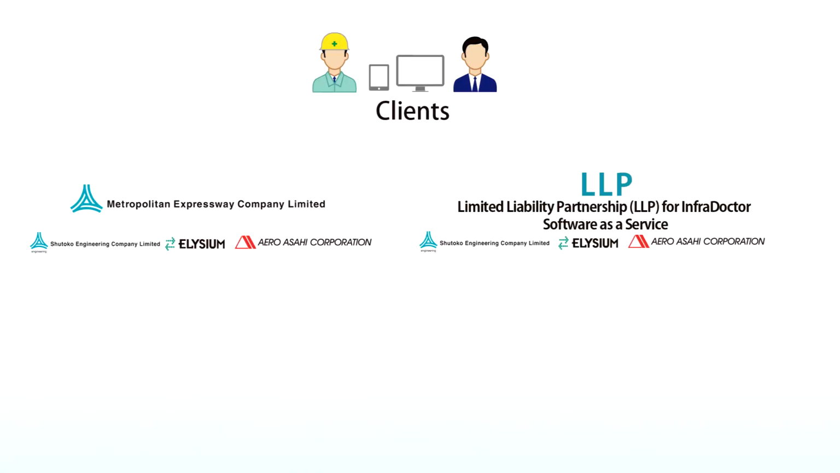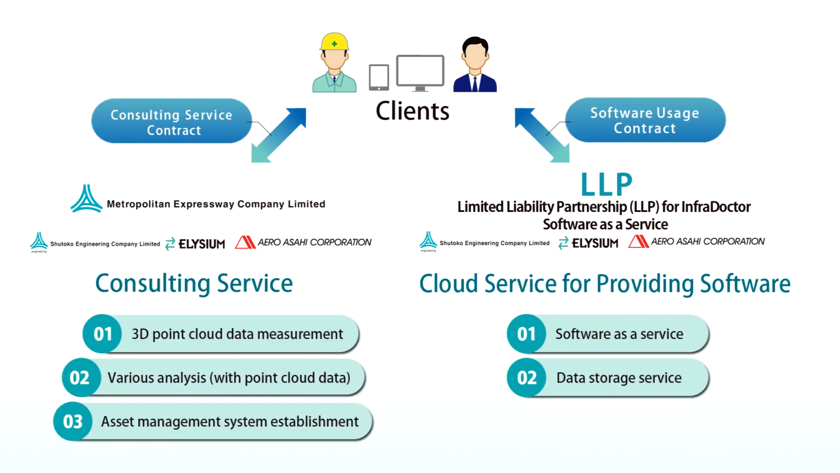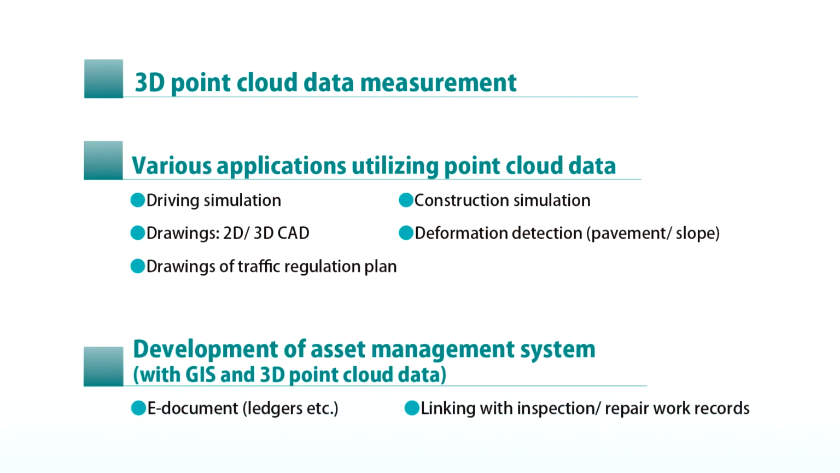Moreover, a limited liability partnership, LLP, was established by the 3 developers of InfraDoctor. This LLP provides the InfraDoctor software service through a cloud server and manages the data held by users. This enables effective and convenient use of the data at a reasonable cost, without the trouble of establishing and managing your own standalone server. Furthermore, we can provide various consulting services according to the needs of our customers by making use of InfraDoctor.